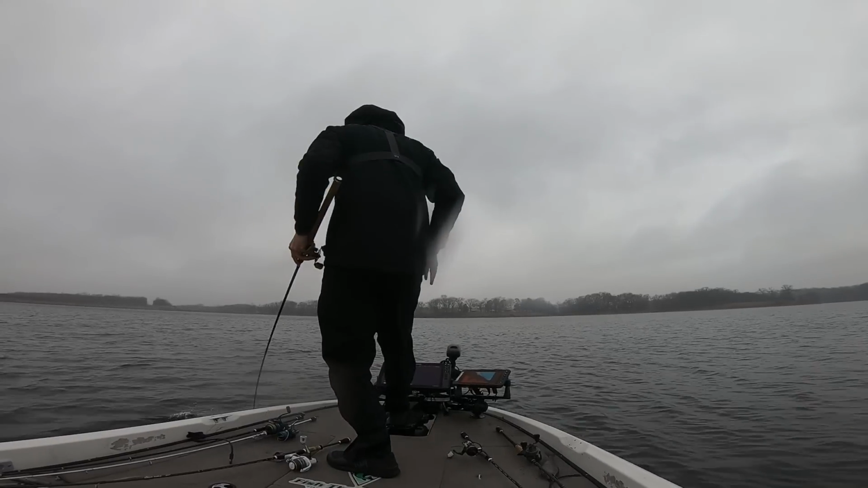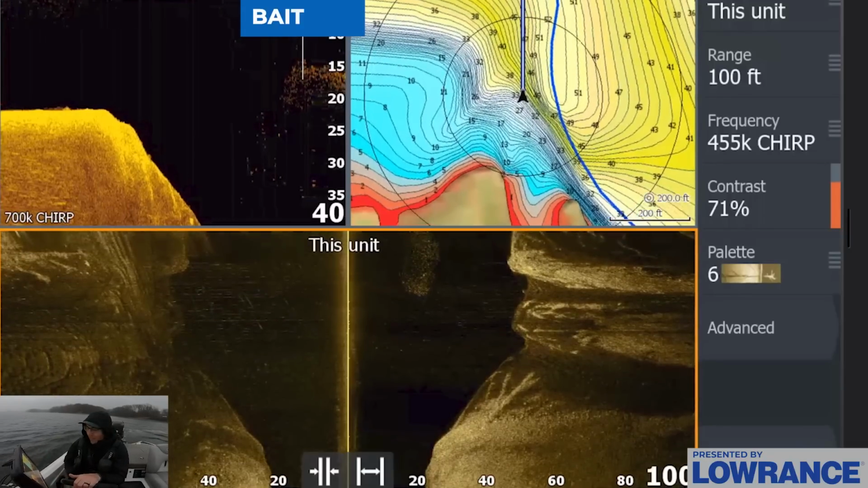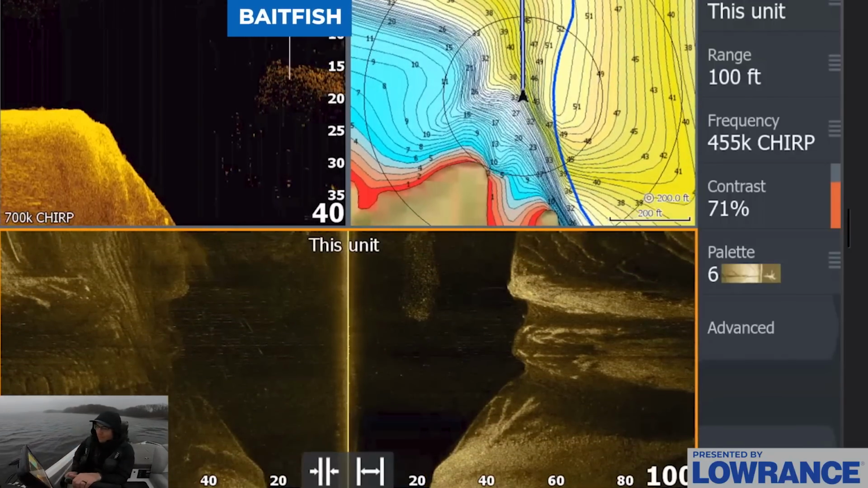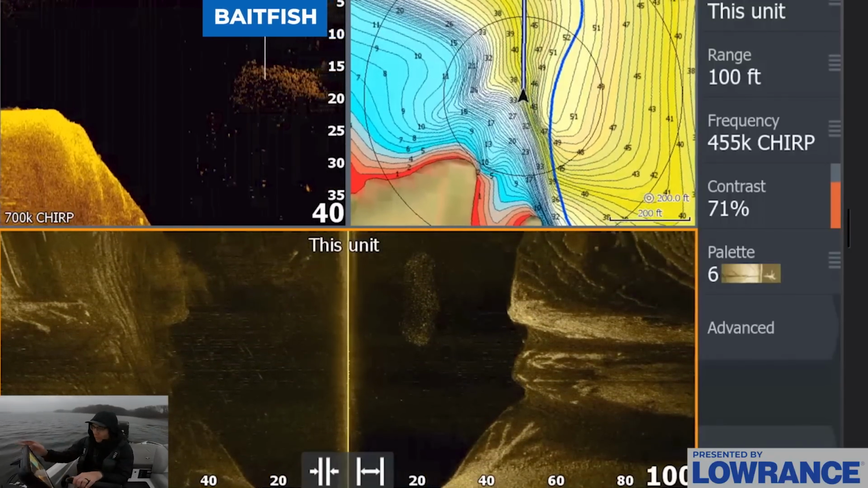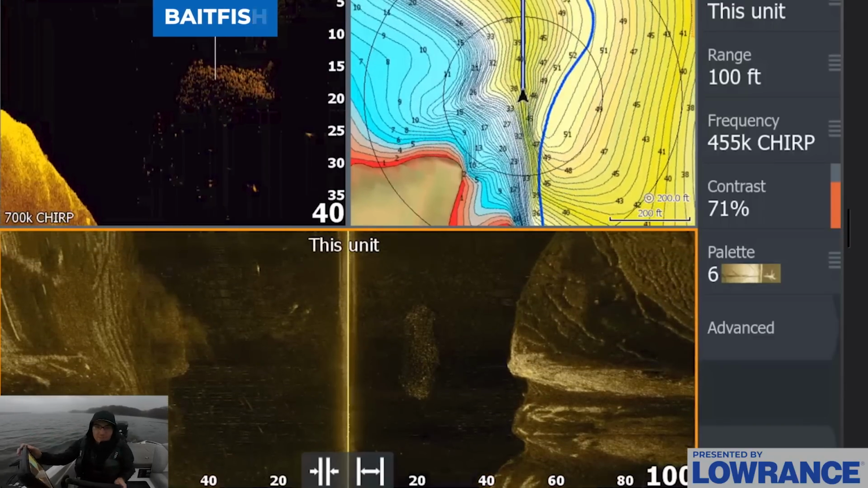Let's get back over to these fish because I finally found a bait that gets them to bite. Okay guys, let me show you what the spot looks like really quick. Basically we have some baitfish out here, 15 to 20 feet of water, which is going to let us know that those fish should be setting up in that same depth range.